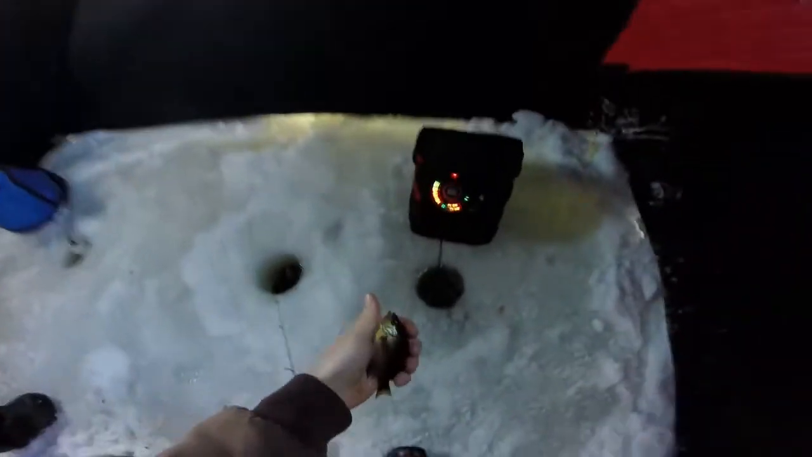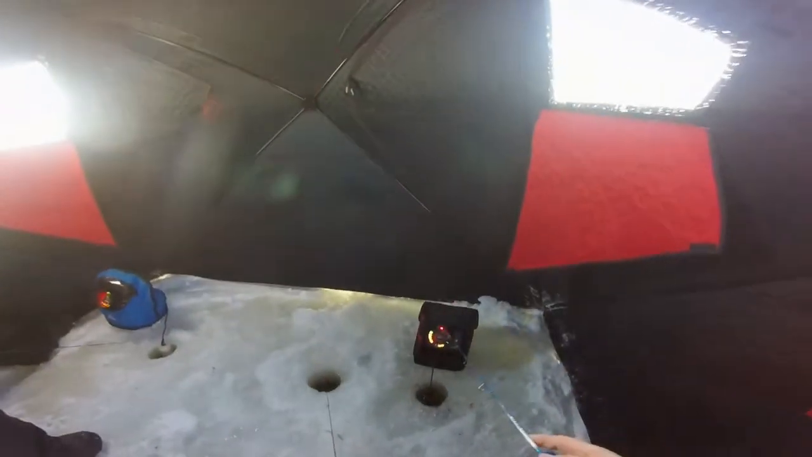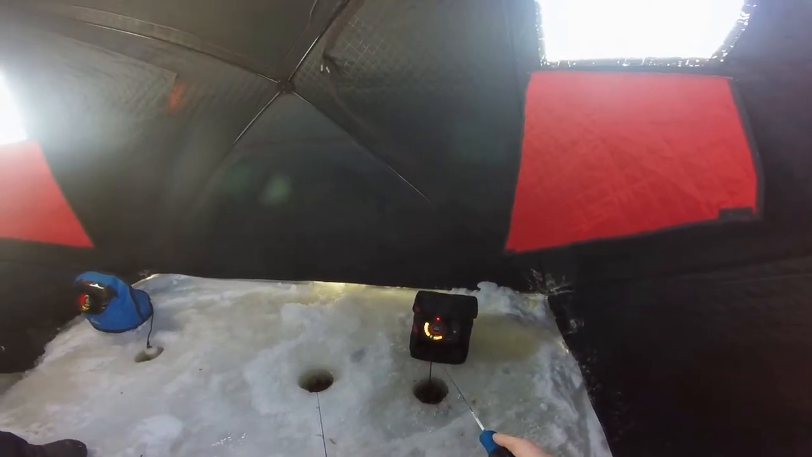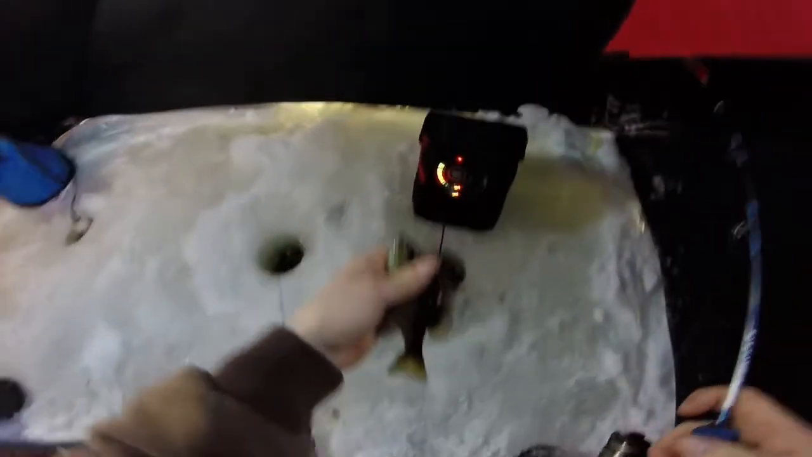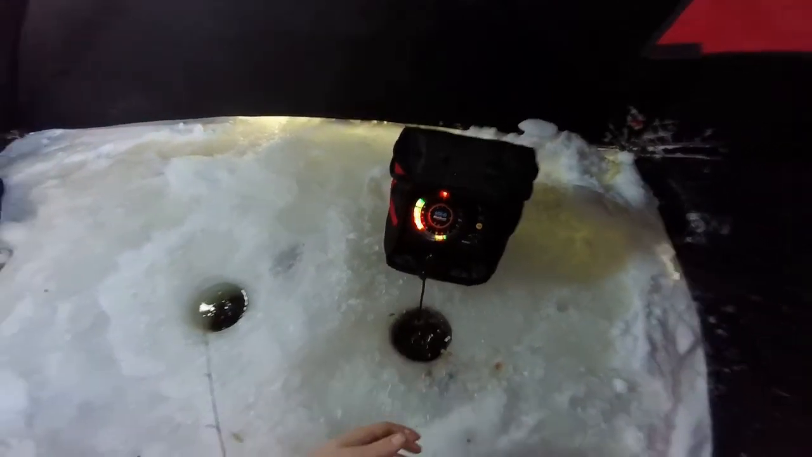Oh, I got one coming up. Goodbye, little buddy. It's bad when there's so many fish down there you can't even find your jig. Couple more years for you, little buddy. Like 6.